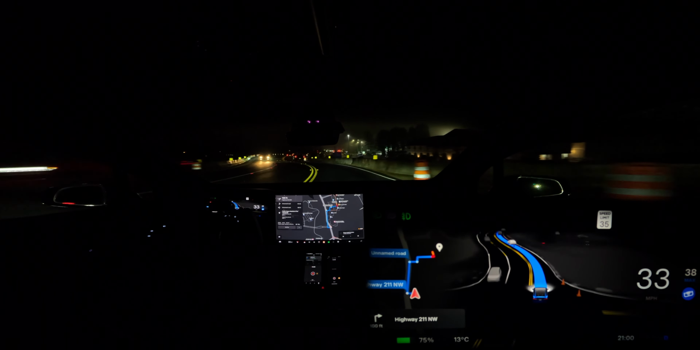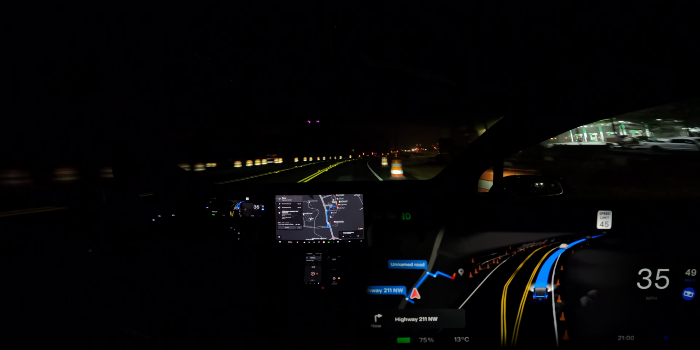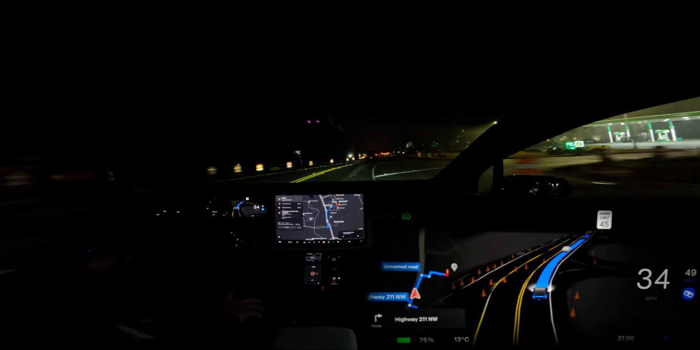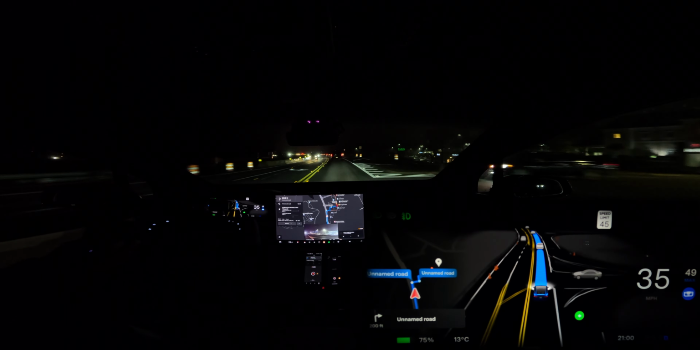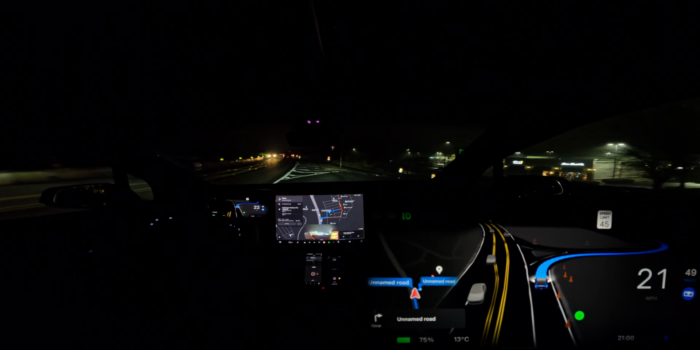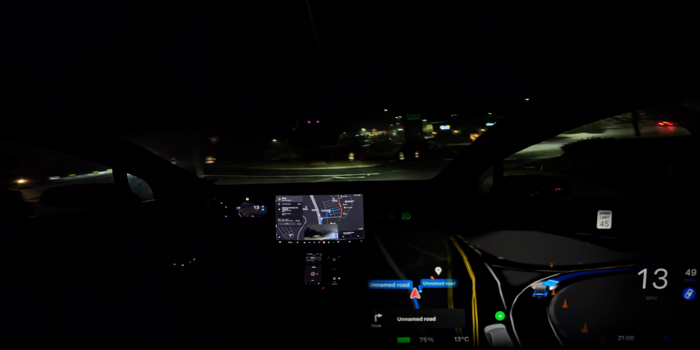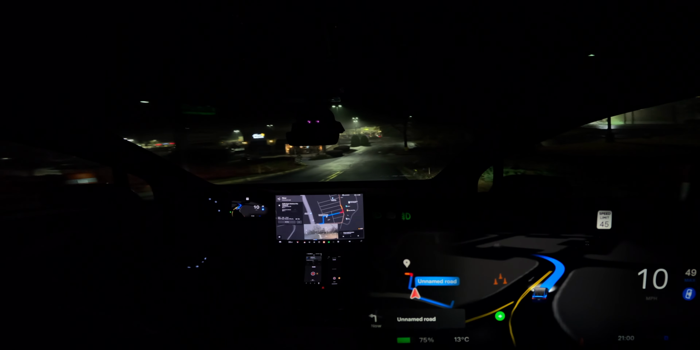So let's see how the car does in going to make this right turn, because the road is very interesting. It's kind of a steep way. Okay. Alrighty. I don't have anybody behind me, so that's okay.